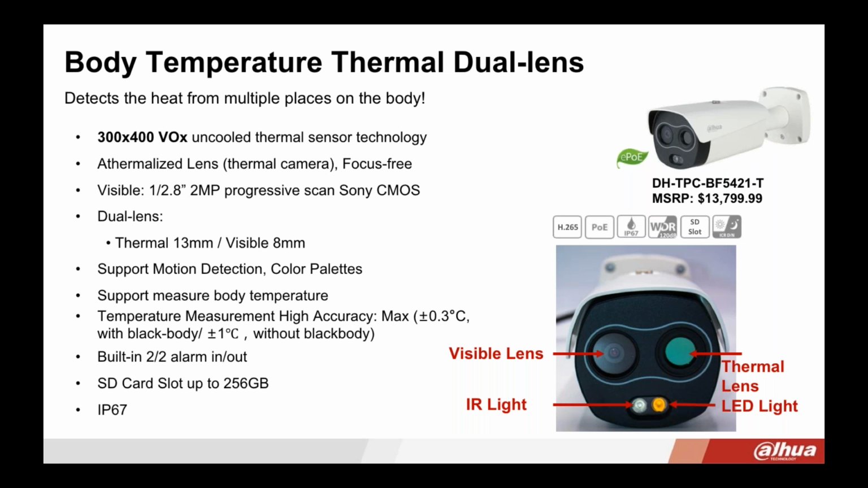Now, we recommend this solution to be utilized in an indoor setting. And if you do have to go outdoors, we recommend setting up the solution within a tent of some sort, because any type of wind or direct sunlight is going to skew your results. However, you can use this camera for other applications if you decide that you don't want to use the whole solution.